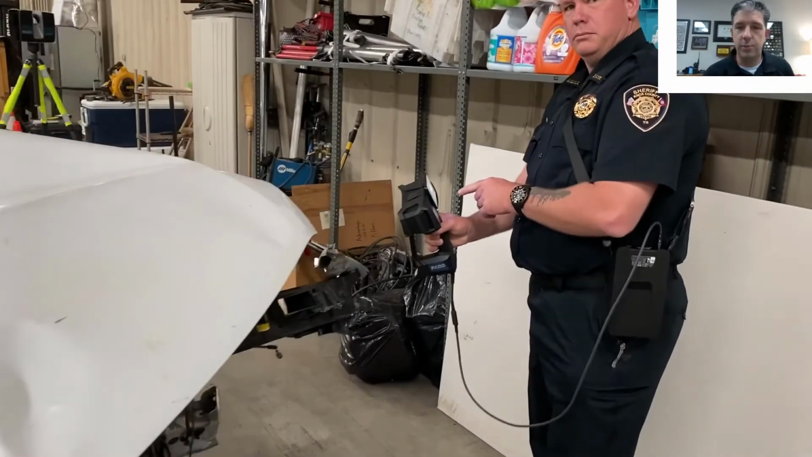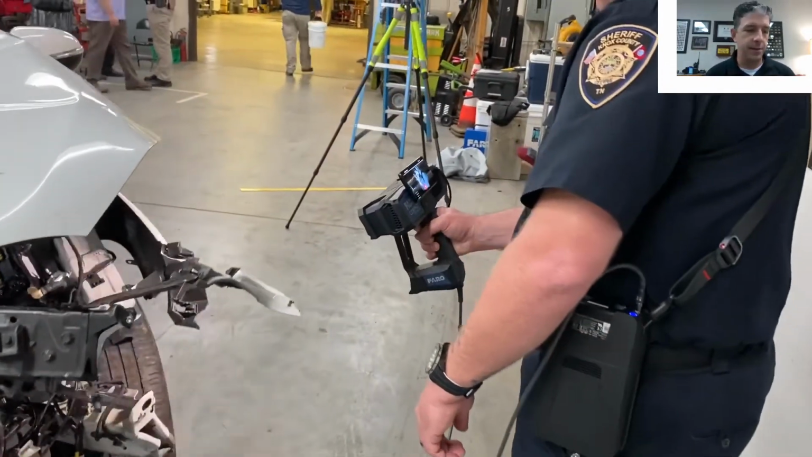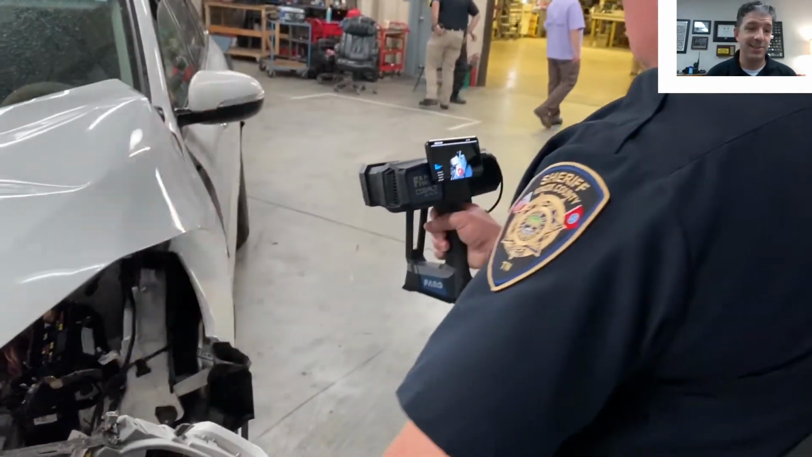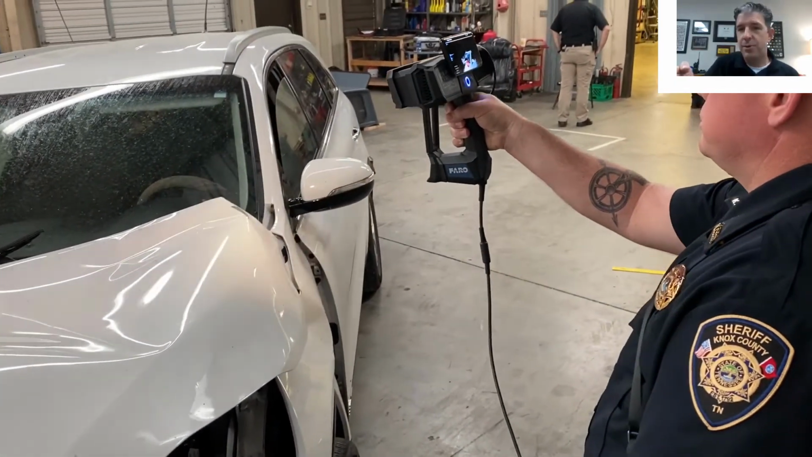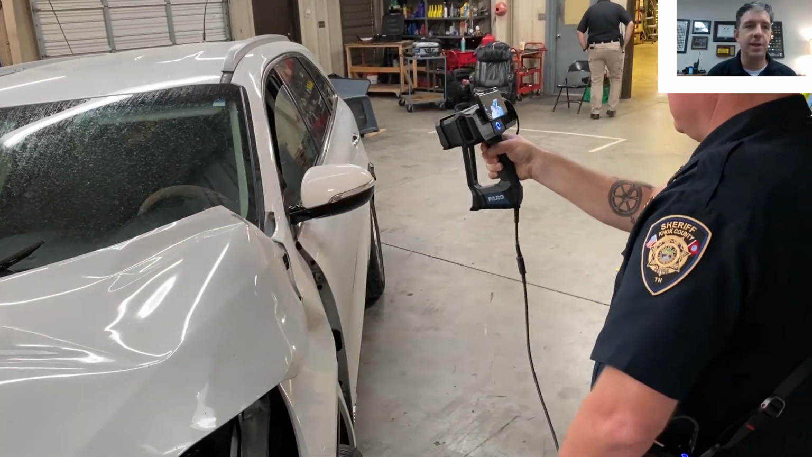They've done a little homework with the straps and everything, keeps it out of your way. For anybody that may have been a motorman like I was, or just a good traffic cop, if you're holding a radar gun, it's just a little bit bigger than a radar gun.